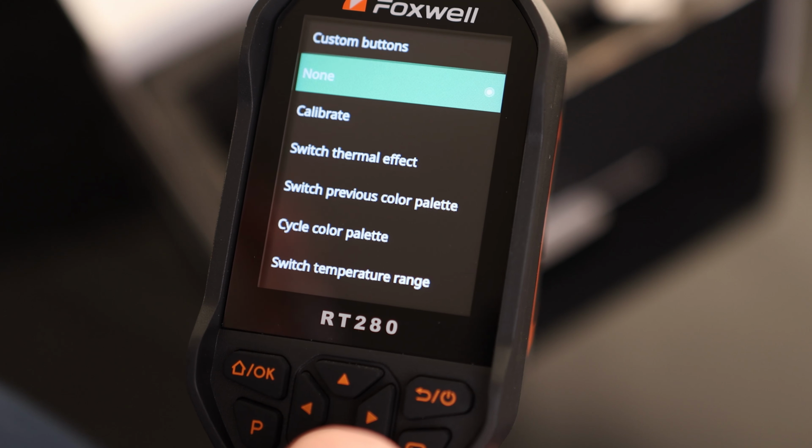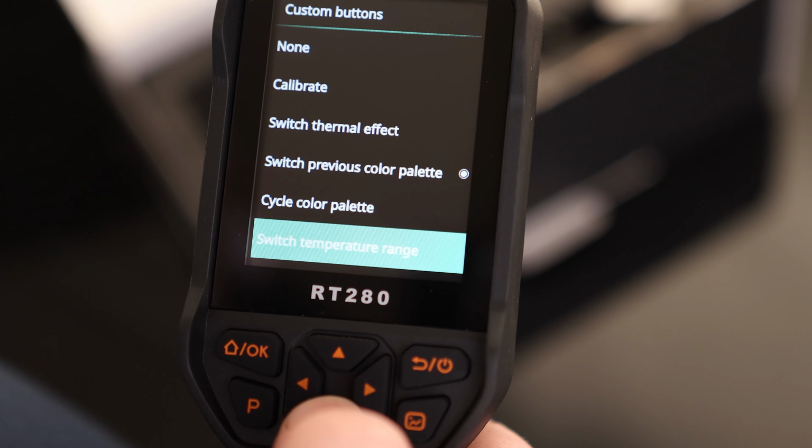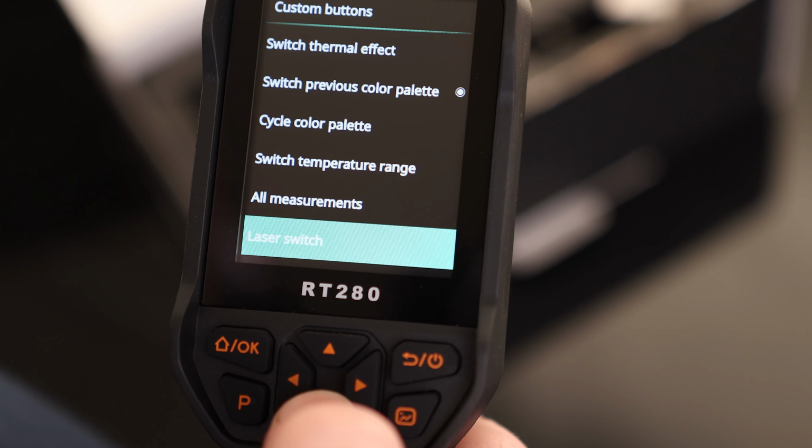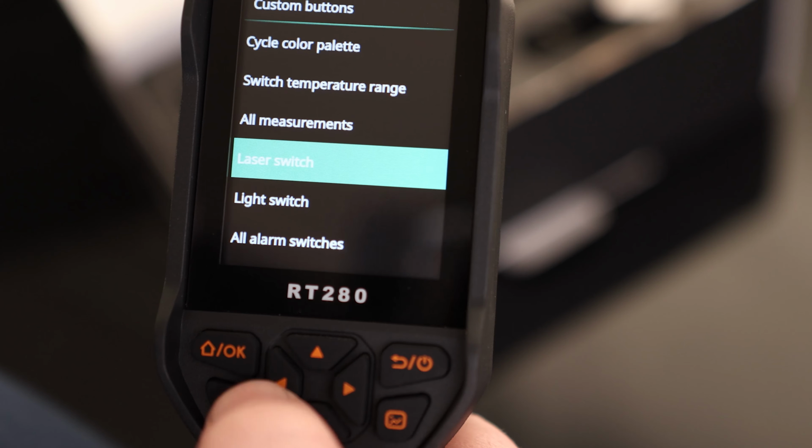So we can hit that. We can calibrate, switch thermal effect, switch previous color palette, cycle color palette, switch temperature range, all measurements, laser switch, light switch, and all alarm switches. So let's make that laser switch.